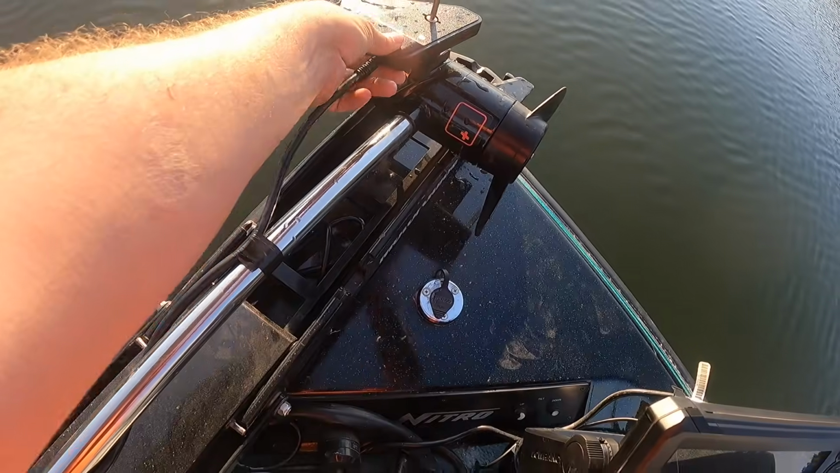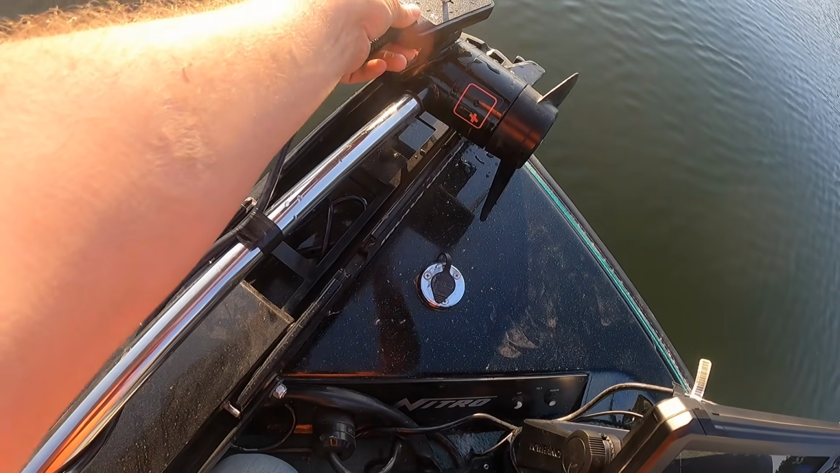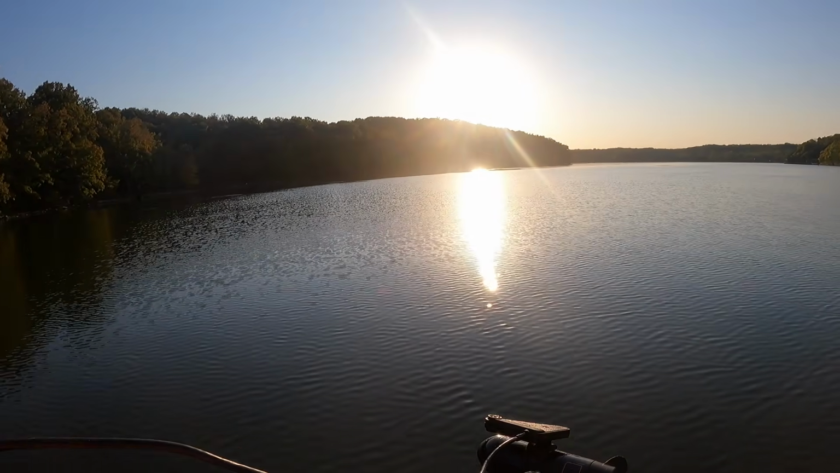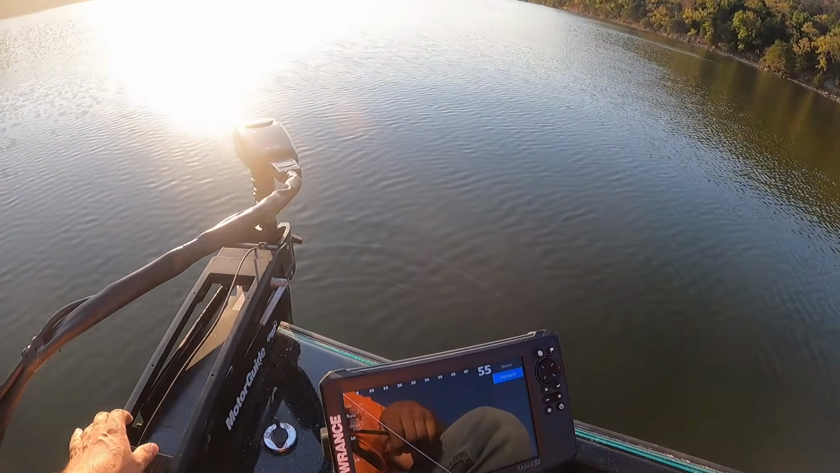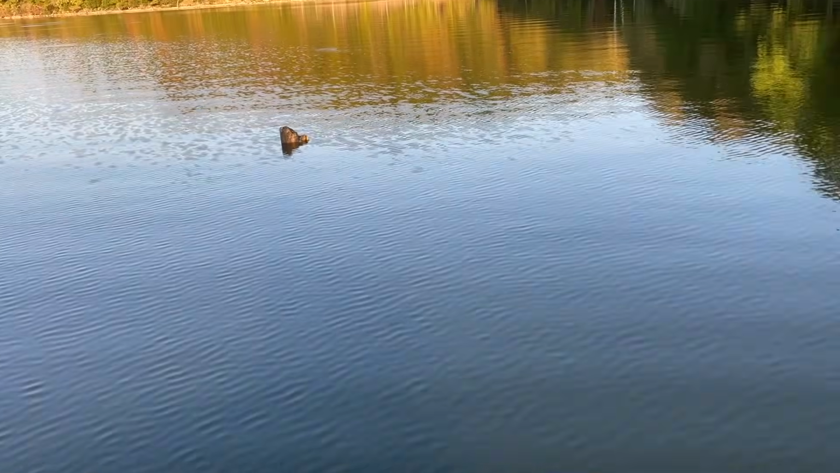Pretty easy turnaround right there. Let's see if that fixed it, because it was backwards completely and I just flipped it around. So we'll see what that does. We're in business now. I got it facing the right way.